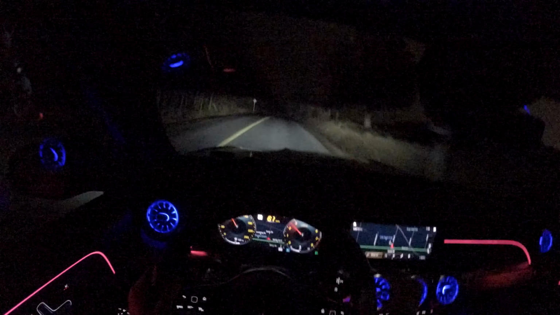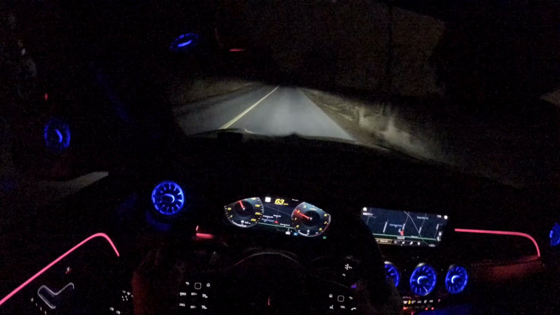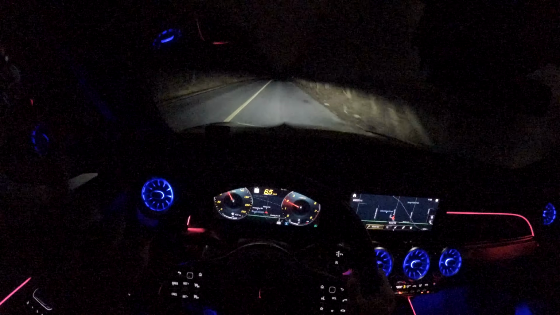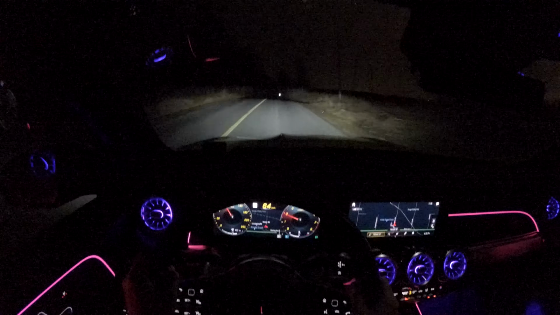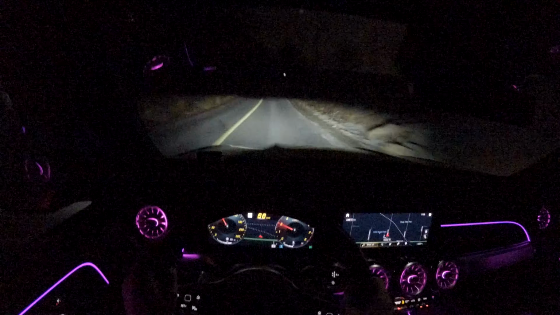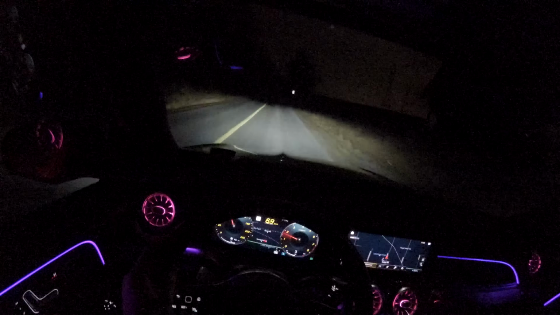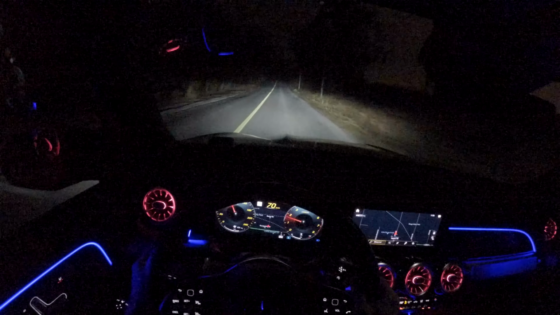And the whistling is caused by the roof racks we have on here, so the supports basically for a roof box you can put on top. These are officially from Mercedes. They're installed on there. You could take them off, but Mercedes decided to put them on this press car so you can show off what you could technically mount. That's the whistling. But with that being said, let's turn on the high beams.